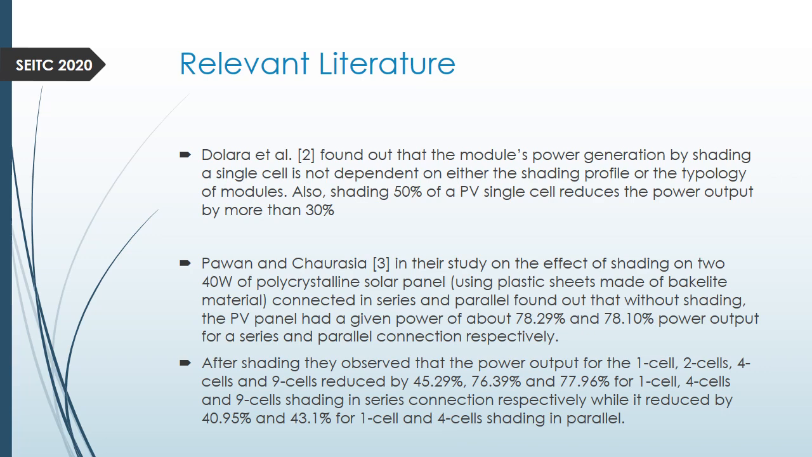Pawan and Koresia, also in their study, looked at the shading effect based on the connection of the cells. So we have cells that are connected in series and cells connected in parallel.